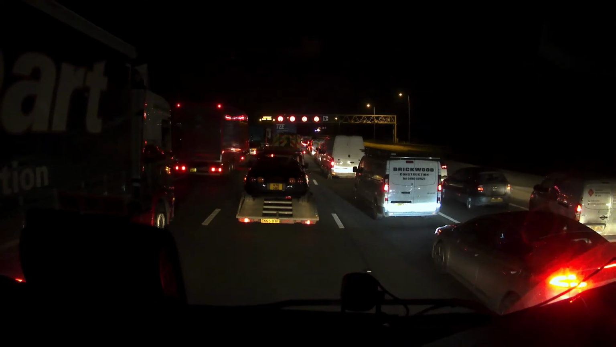I'm just looking here, and this doesn't look good because both sides of the M25 are shut now. There's nothing coming the other way. That really isn't very good. Shit. Now the problem we have here is that I'm not sure if there's a hard shoulder or not here.